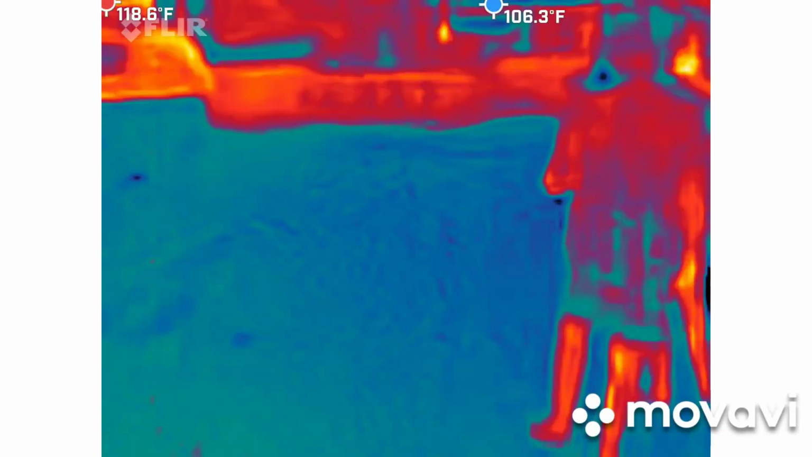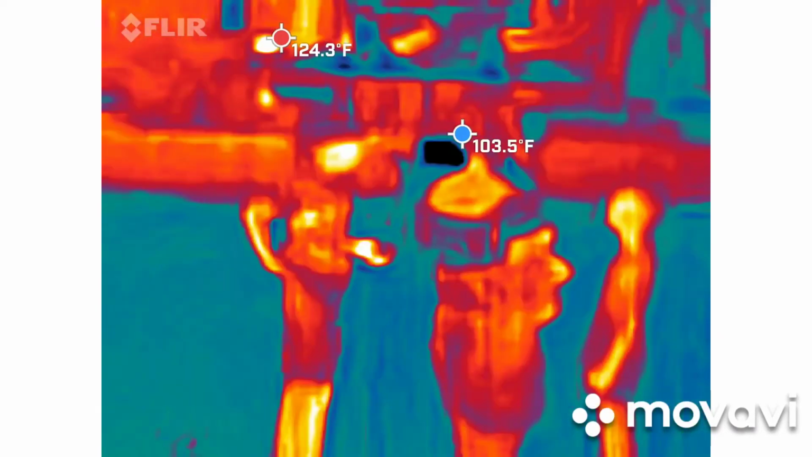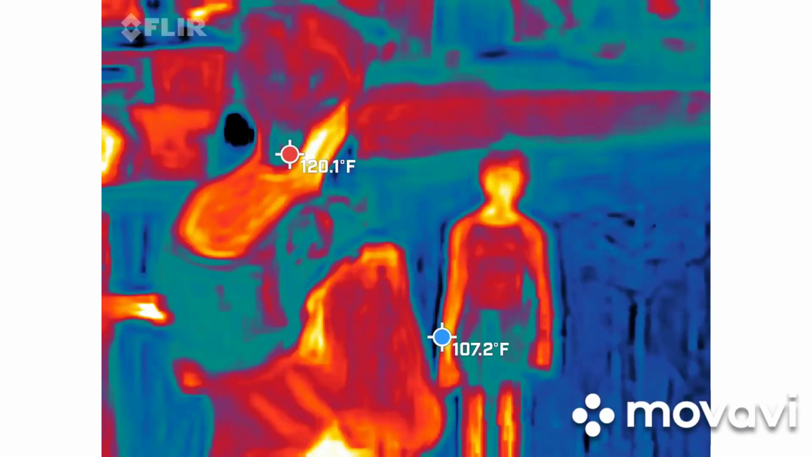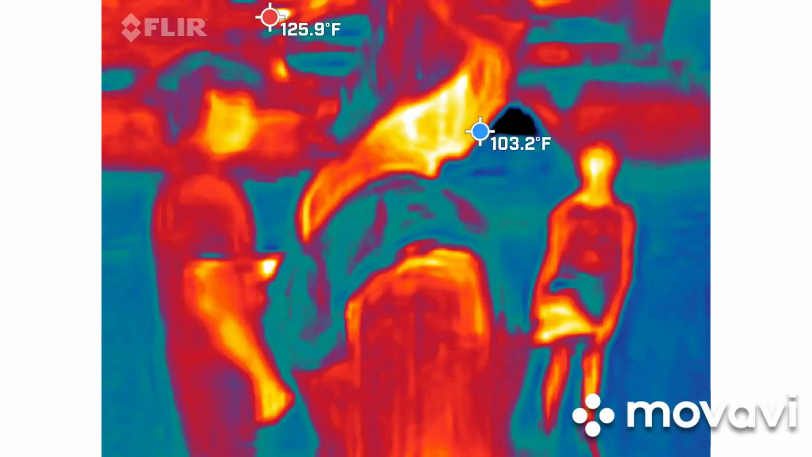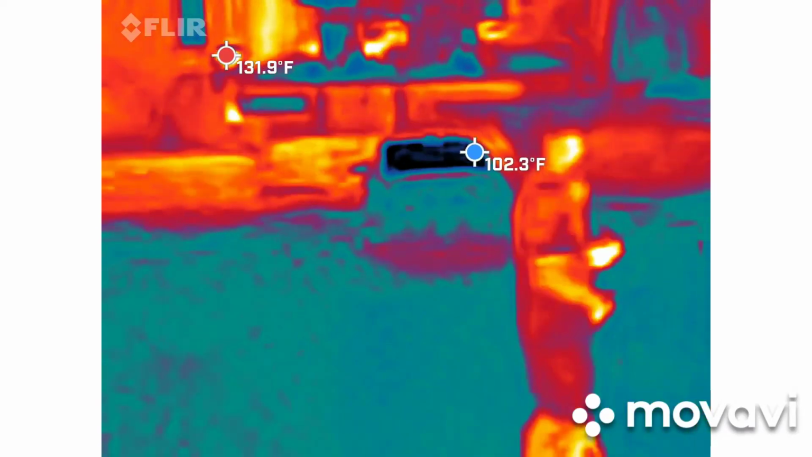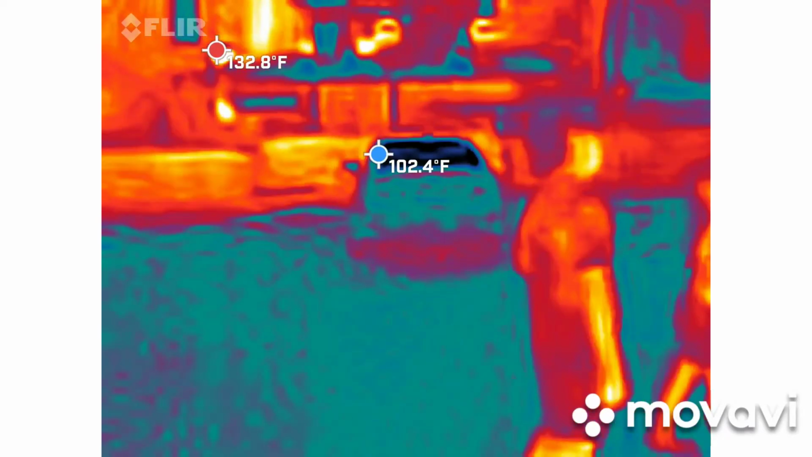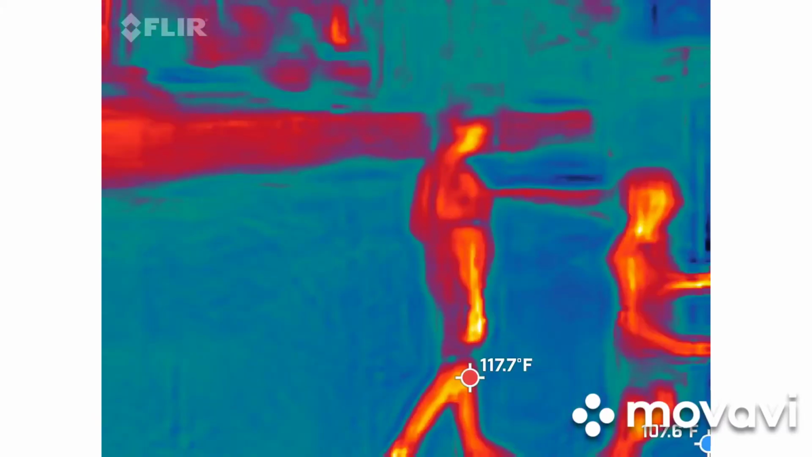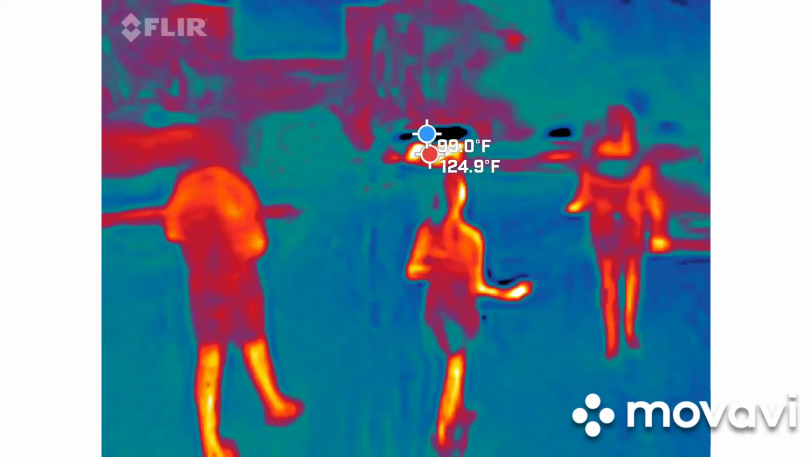Now, the reset is the one on the side, remember? So when it's doing this craziness, now it's off. Born in America? It's in America. The reset button is over here. That's the little white button in the back. You gotta click it into place until your green light stays on by itself.